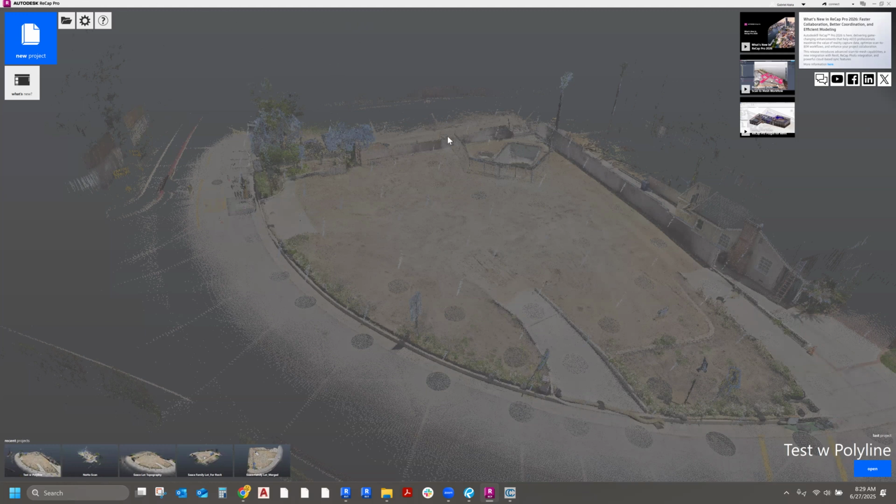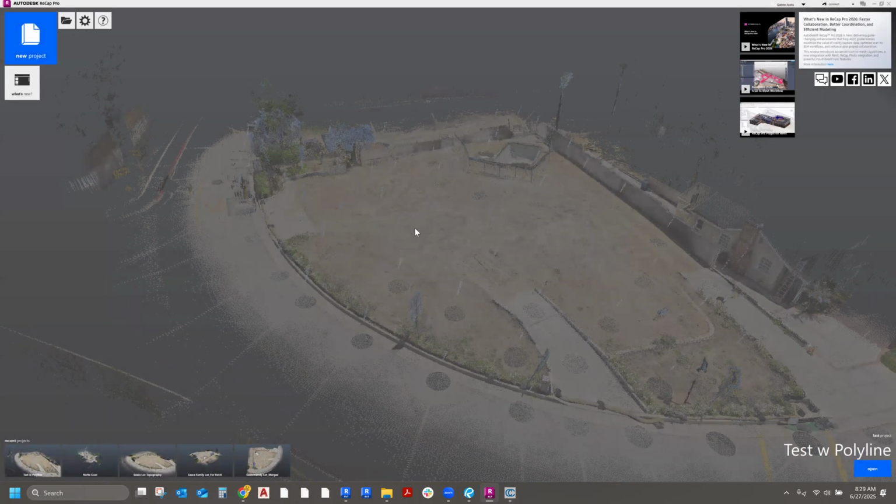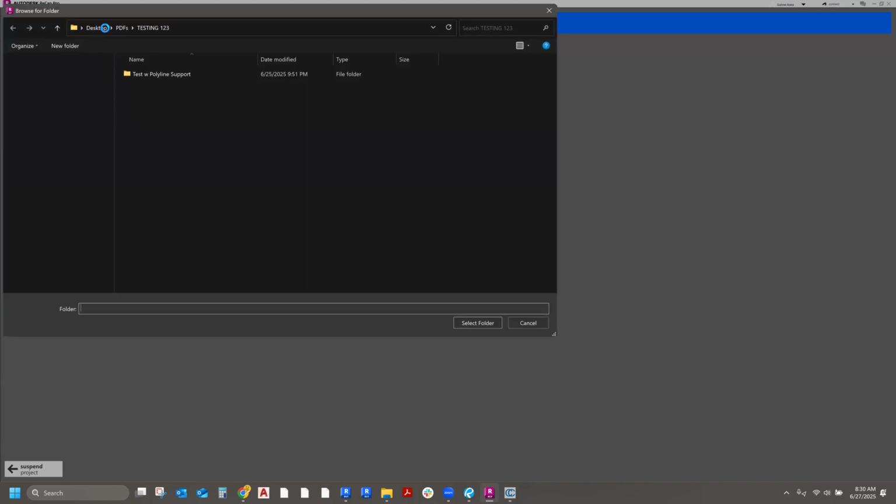Now in Recap, you're going to click on new project, and then you're going to say import from cloud. The first thing it's going to ask you is to name your project and also give it a destination. So I'm going to call this main house as my project name, and I'm going to give it a destination.